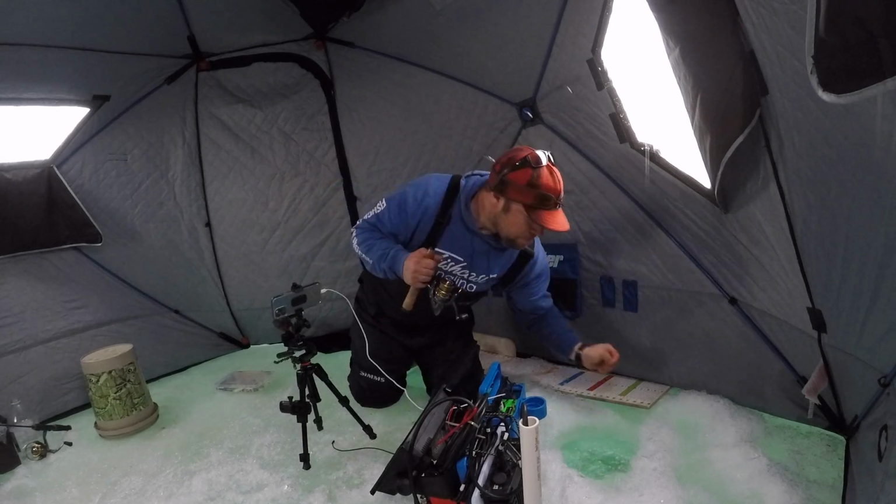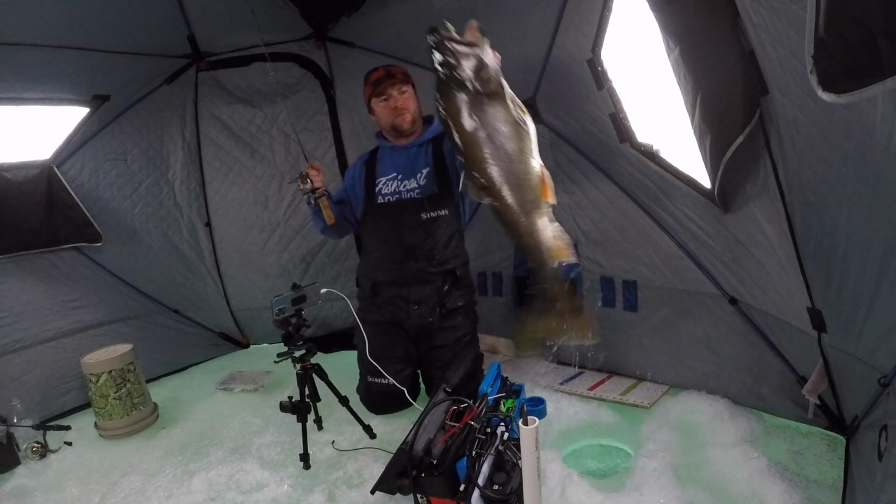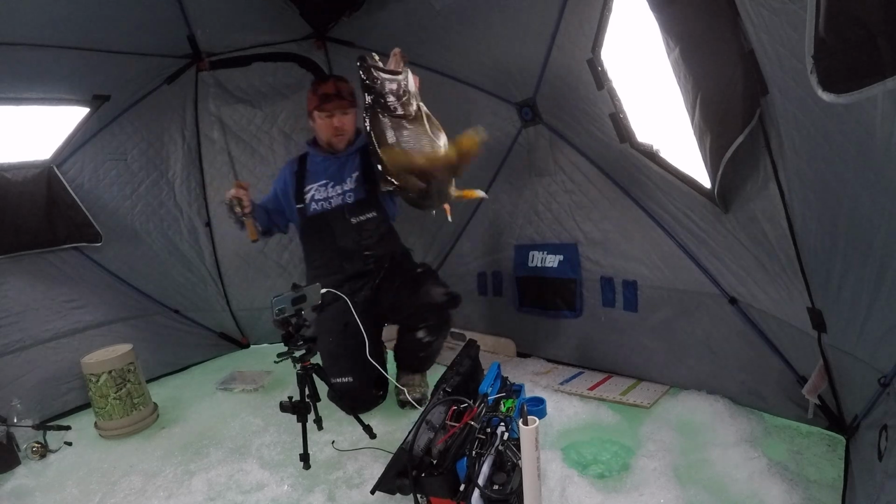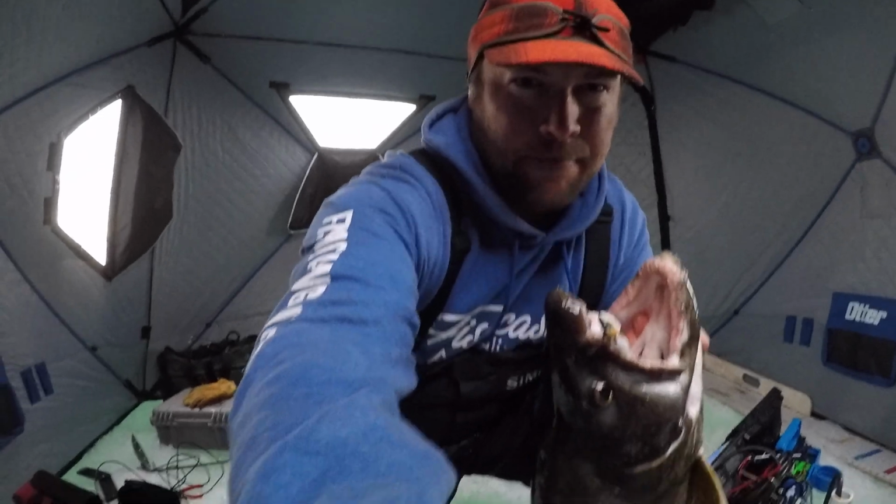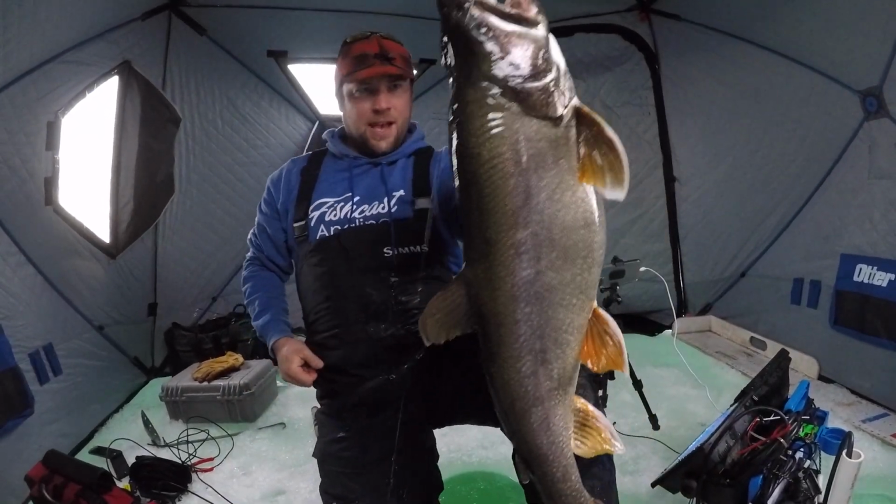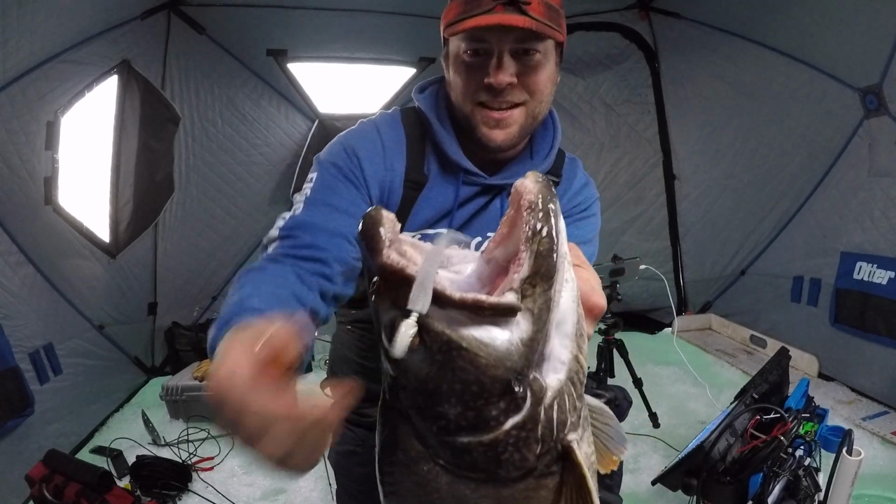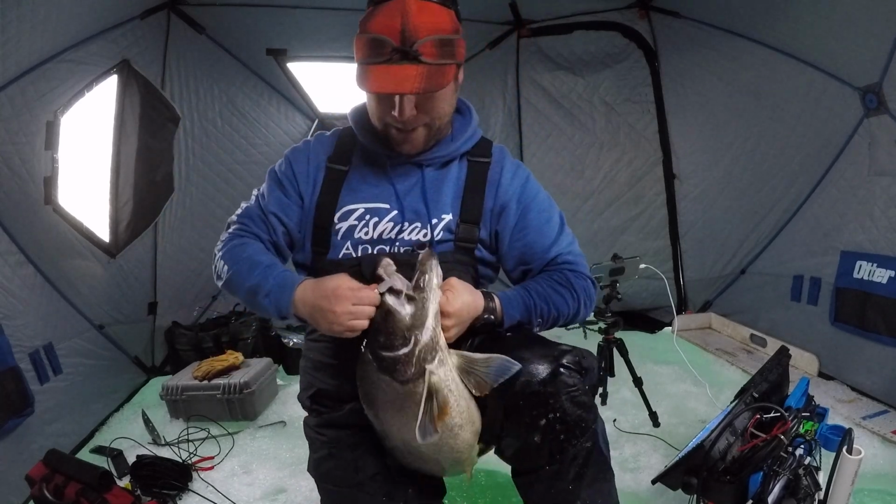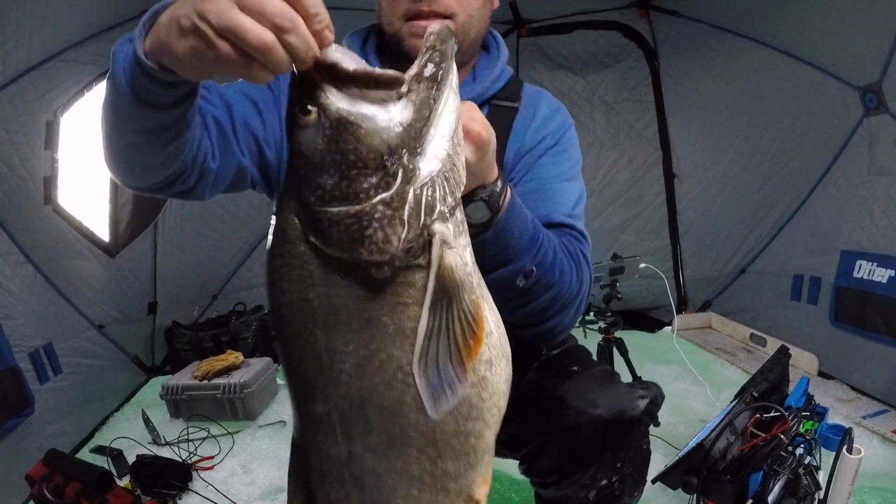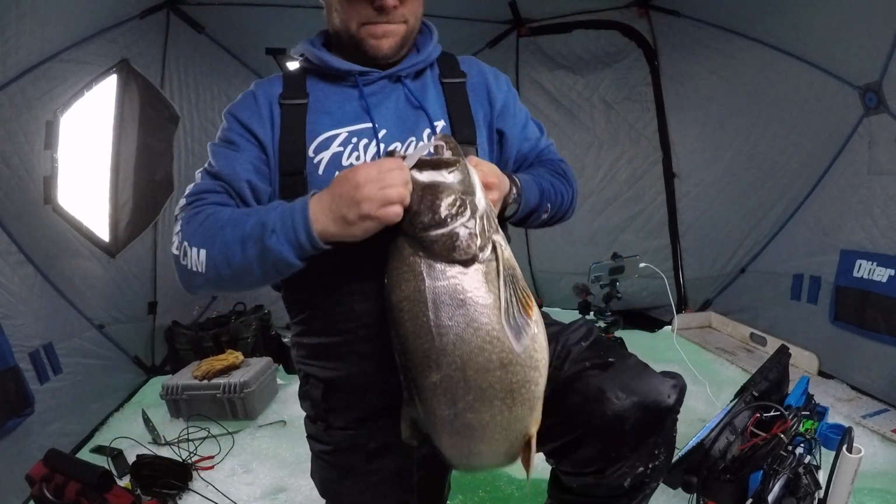Yep. Oh gosh, dude. That's a slob. Oh my gosh, look at that mean fish, dude. Oh, baby. Check it out. Look at that mean fish. 5/8 ounce Shitty Lure Works smelt head, 3.5 inch Kietech Easy Shiner. Man, fine wire hook, but dude, it pegged it right through the bone.